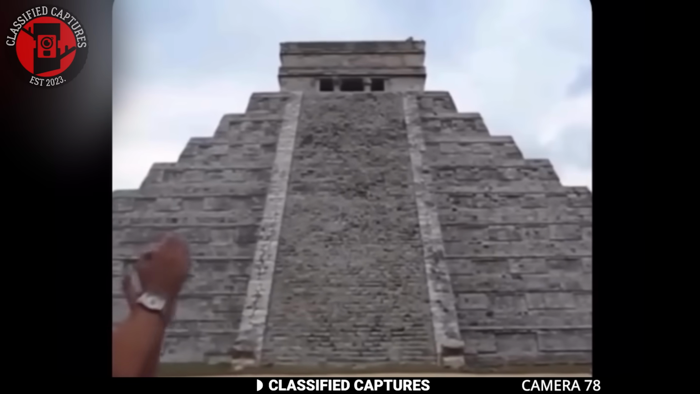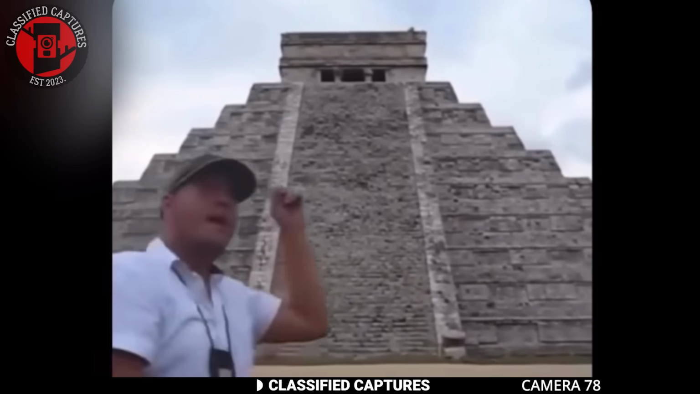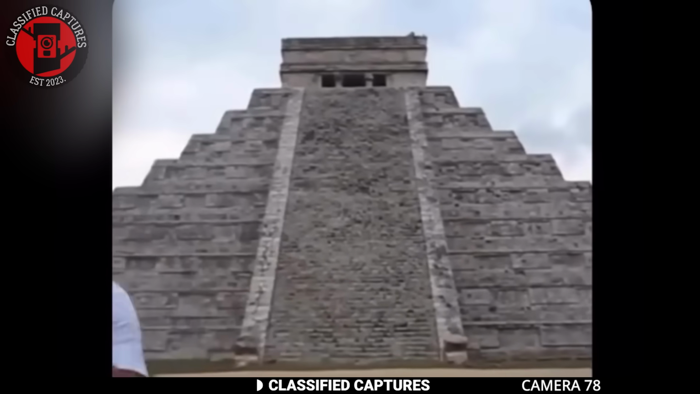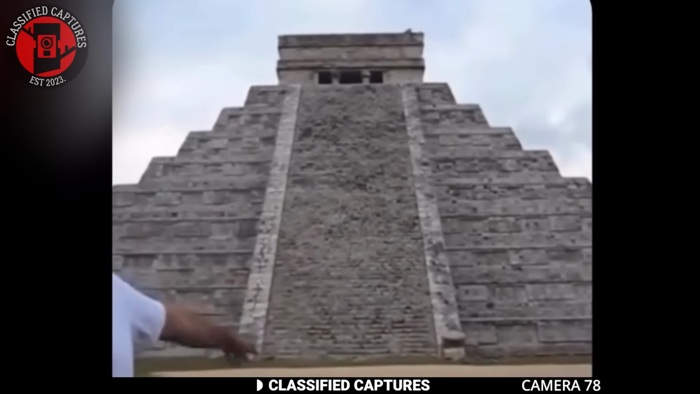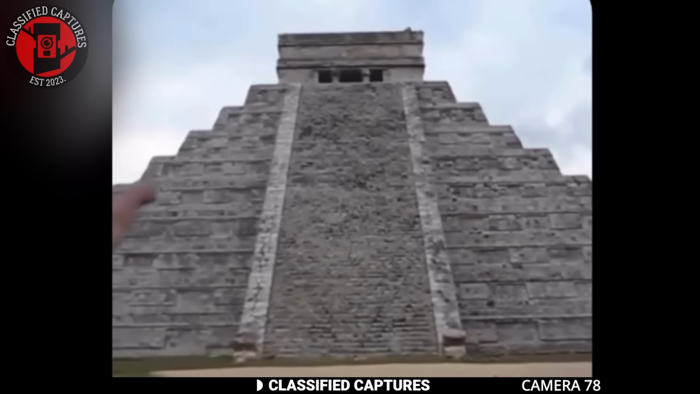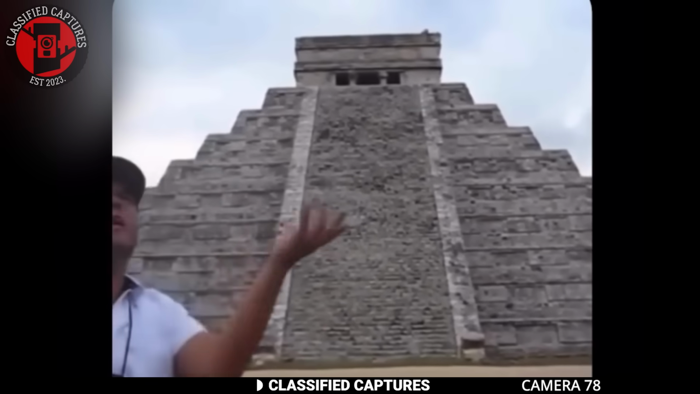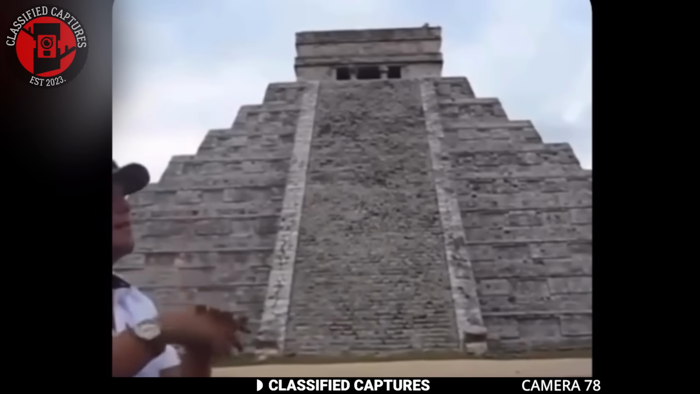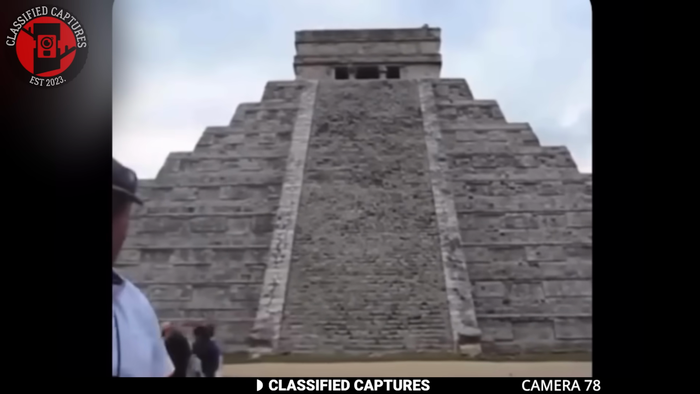The sound comes back. Why does it sound like a bird? Ancient architecture is fascinating, especially when it comes to the mysteries hidden within their designs. Take the Kukulkan Pyramid at Chichen Itza. For example, there's a strange phenomenon that occurs when you stand at the base of the pyramid and clap your hands. The sound echoes back in a very unique way.